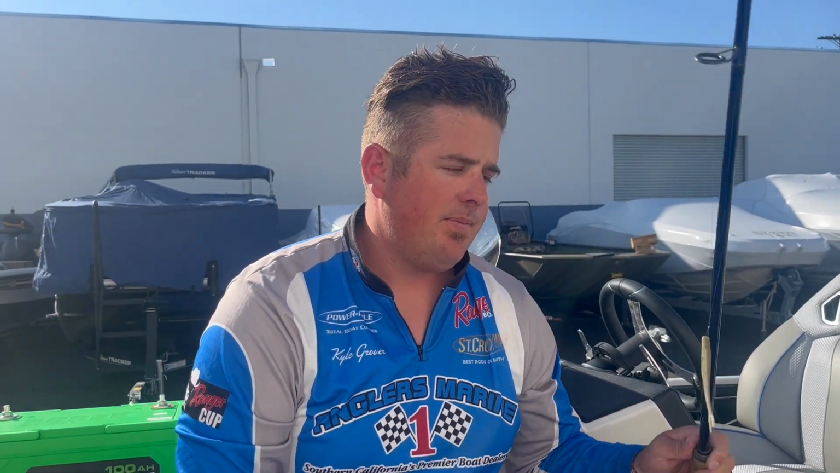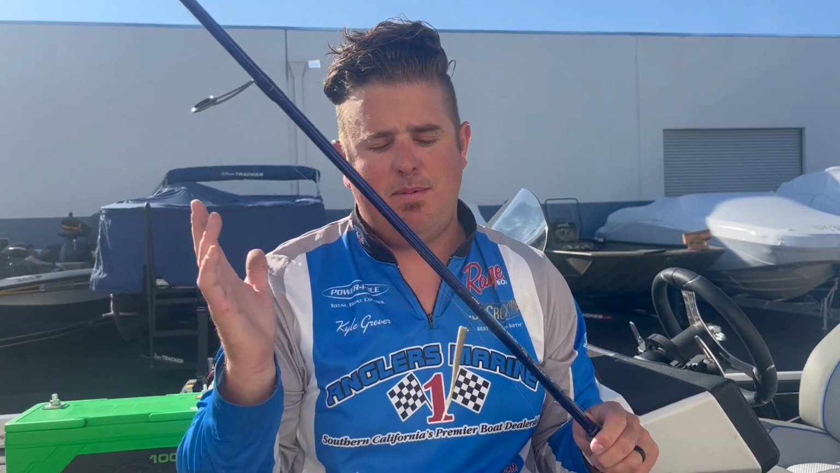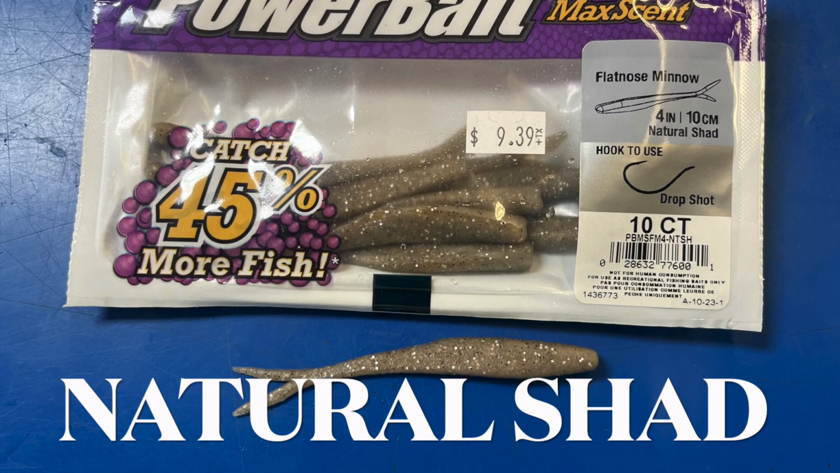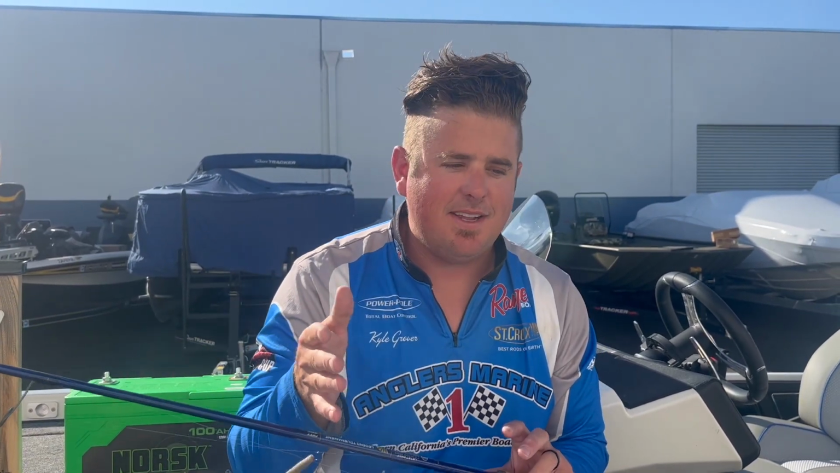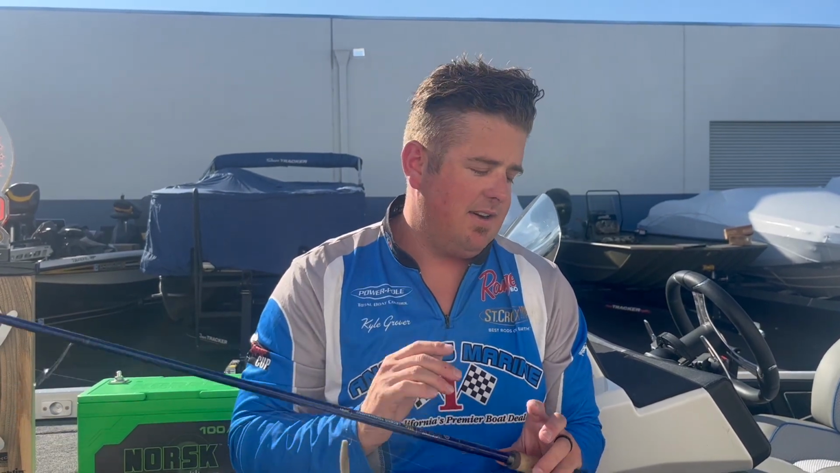What color were you using? I caught them on green pumpkin, smoke purple, brown back, and then this one's, I think it's called bait fish. It would go by them pretty quick, and they grab it, and they're either grabbing it or they're not. Yeah. There's no staring at it, sniffing it. At least at this lake, they're either gonna bite it immediately or they are not biting it. They're either in the mood to eat or they're not.